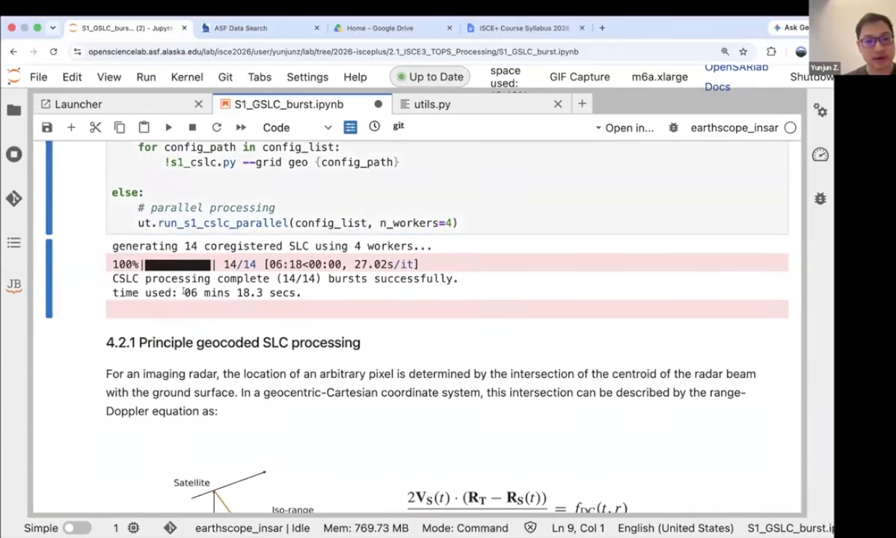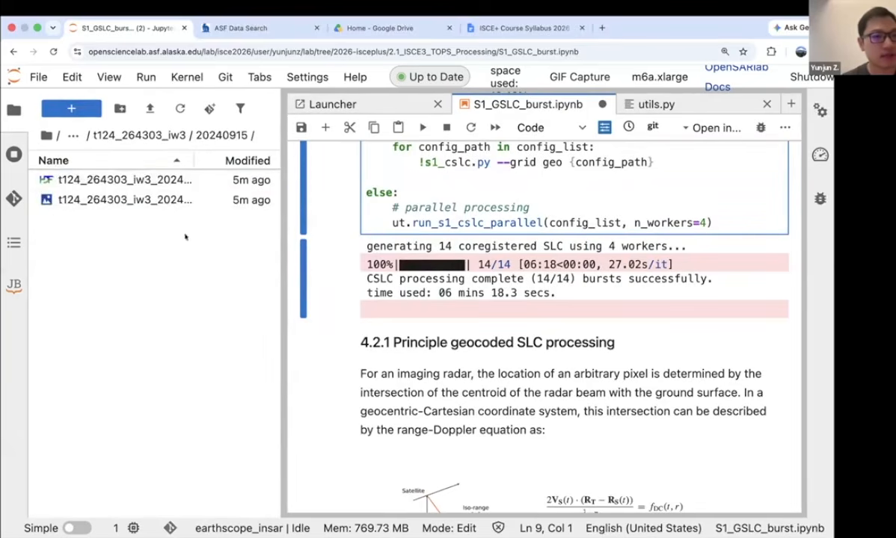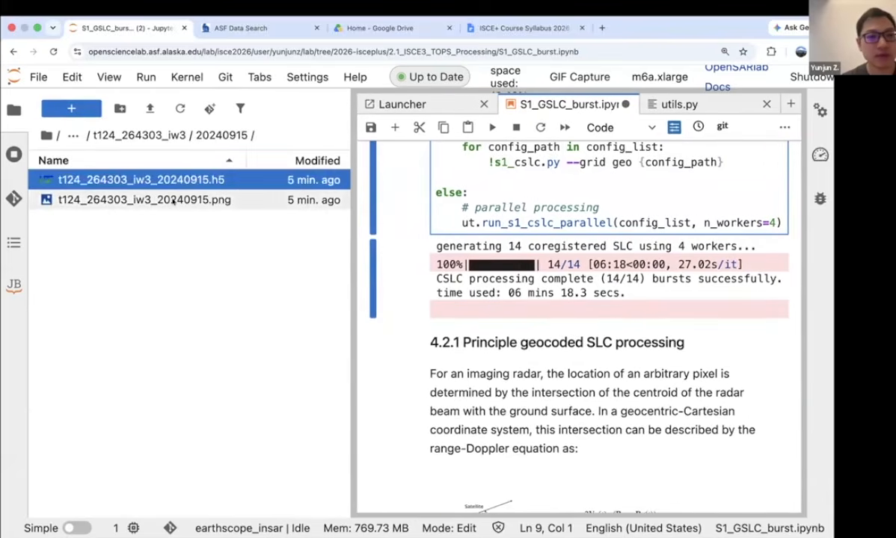You can see here it is very fast because we have 14 bursts and we're finishing that in about 6 minutes. So that's like half a minute, one burst. And the files are organized with the burst IDs, and each burst ID has a date. And we have the SLCs in the H5 format. I will explain the file format also momentarily.